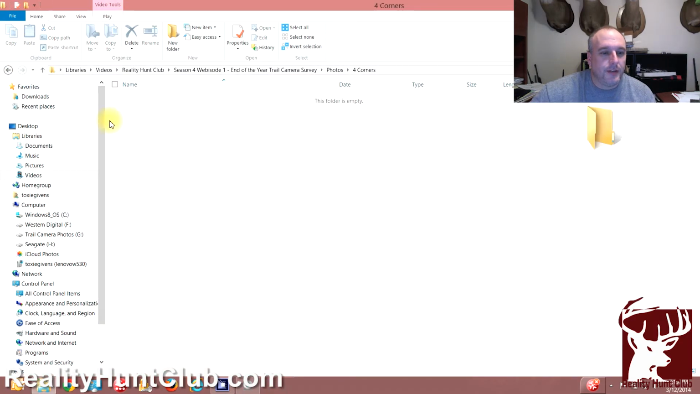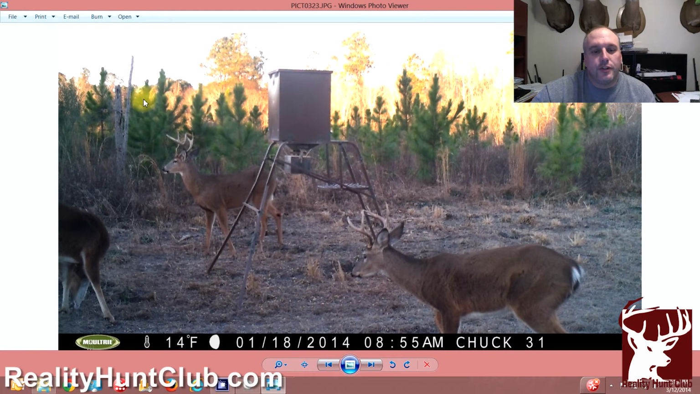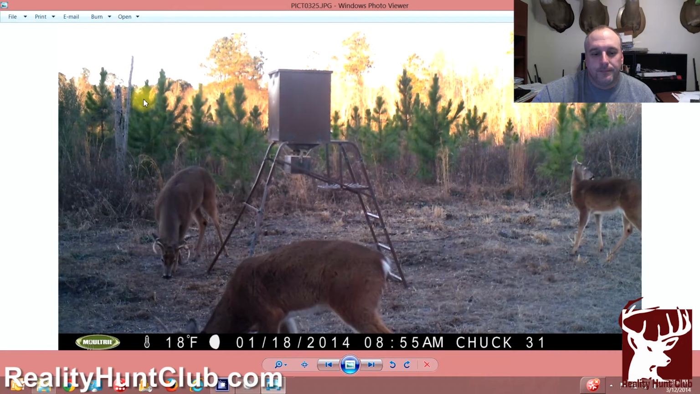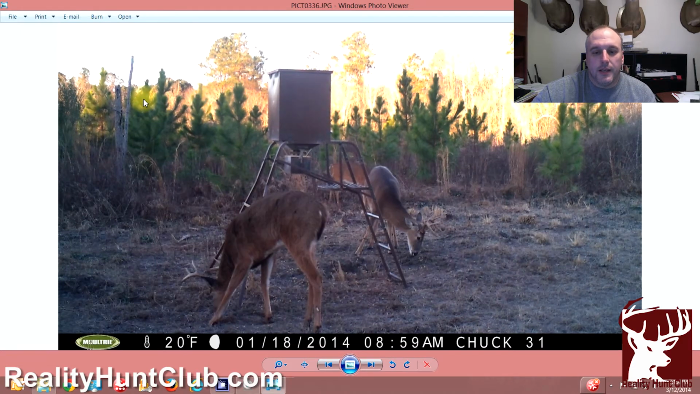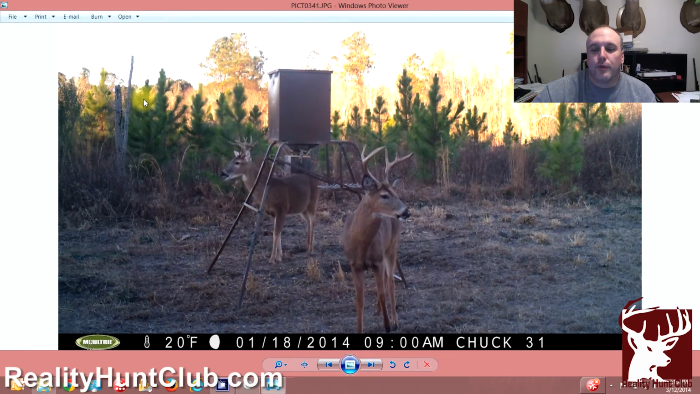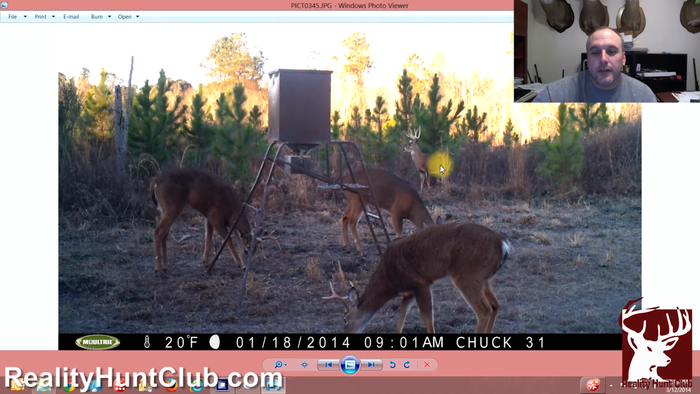Let me see here. All right. A lot of daytime pictures. It's very cold up there in Georgia this time of year. And a lot of bucks are hitting that feeder, getting that corn. And a little bachelor group of bucks. What was interesting, though, if you see the guy in the background, that's K9, the one we used to call Kicker 9. There he is in the background.